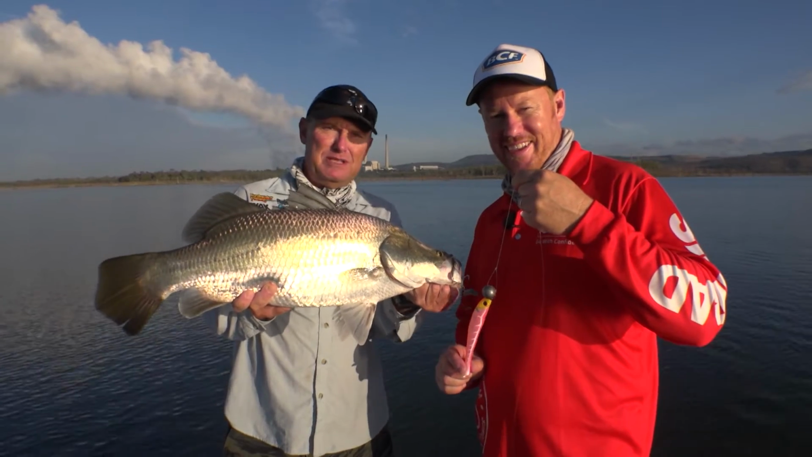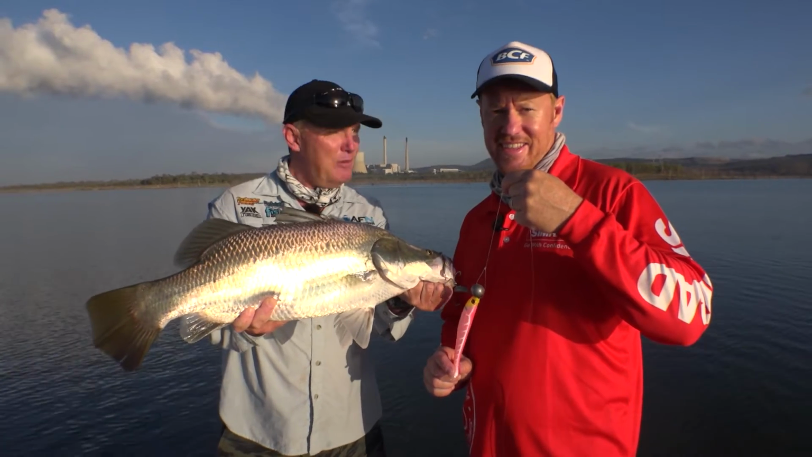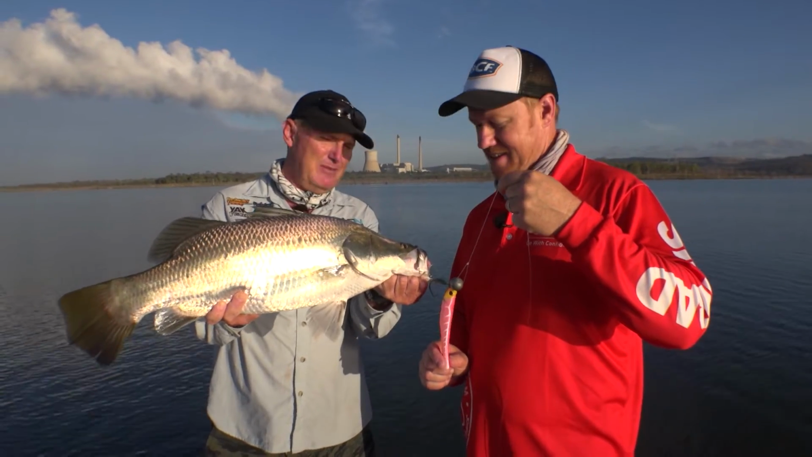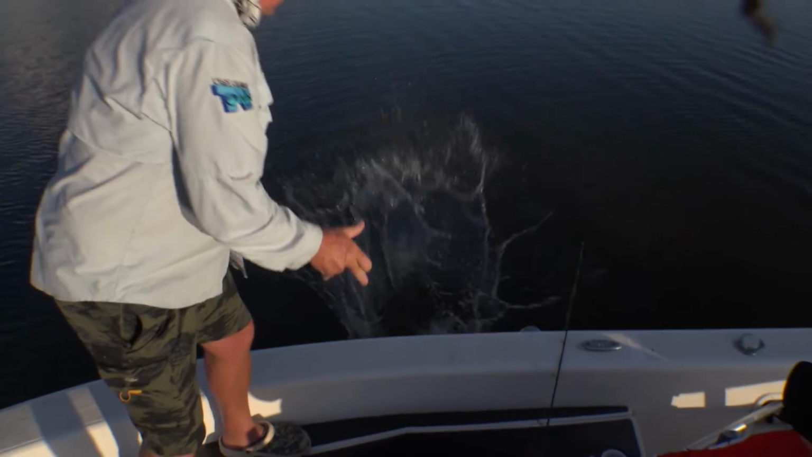That fish has only probably been stocked a year or so ago. And there's so much bait and so many things for these guys to eat because the dam here's got lobbies in it. It's got bony bream. There's been Saratoga stocked and yellow belly. And they eat each other. He would eat whatever can fit in that gob. So that's a cracker. Beautiful.